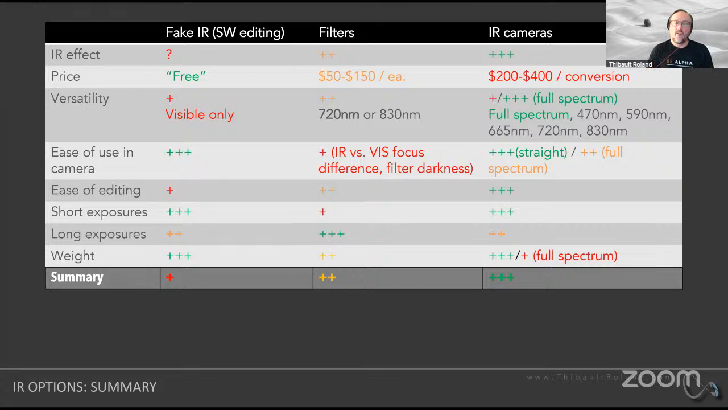Filters are a very good and fairly inexpensive way to get into infrared photography. However, they do come at the expense that, as you saw, it's very involving in terms of process to make sure that you have a picture that's properly exposed, for one, and two, that is actually focused.